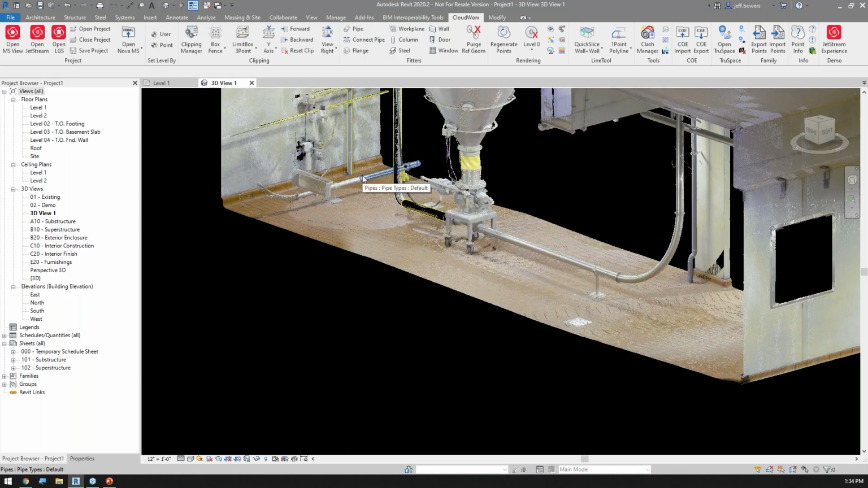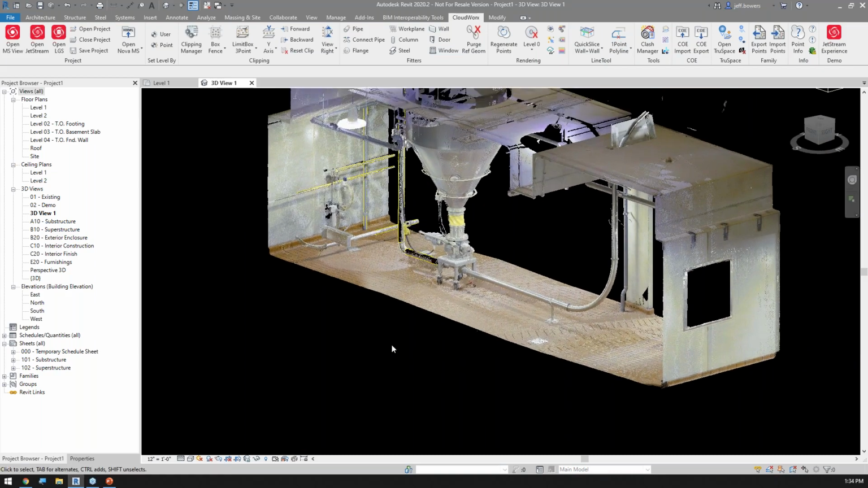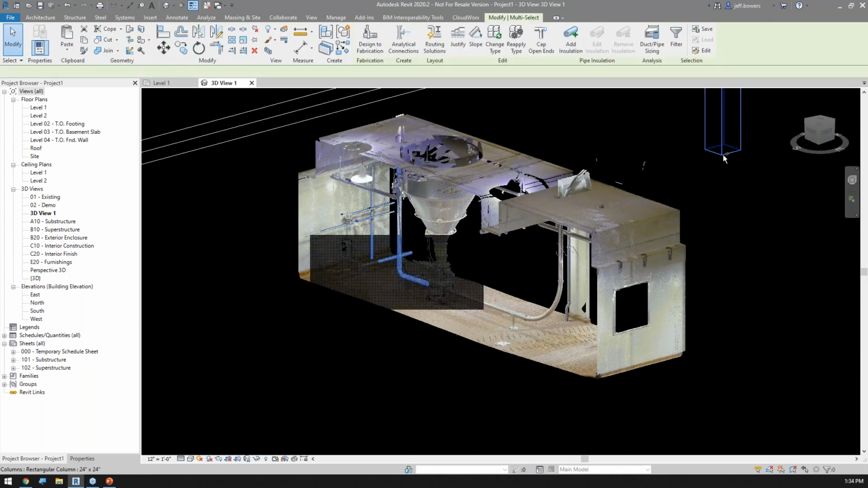So, a recap on what we've done so far. We've talked about pipe. We've talked about columns, doors, windows, walls. Windows and doors are very much exactly alike. And we've utilized line work to create our quick walls.